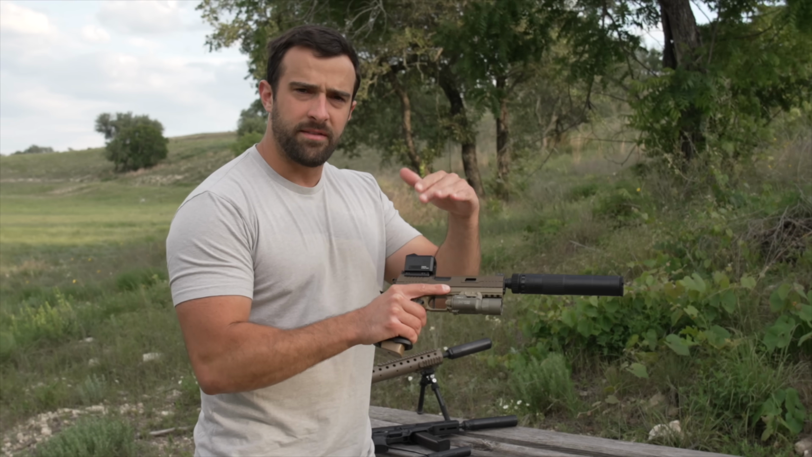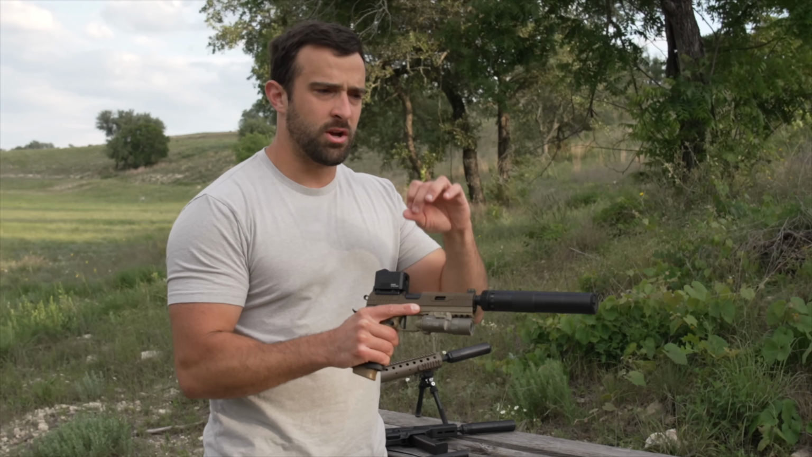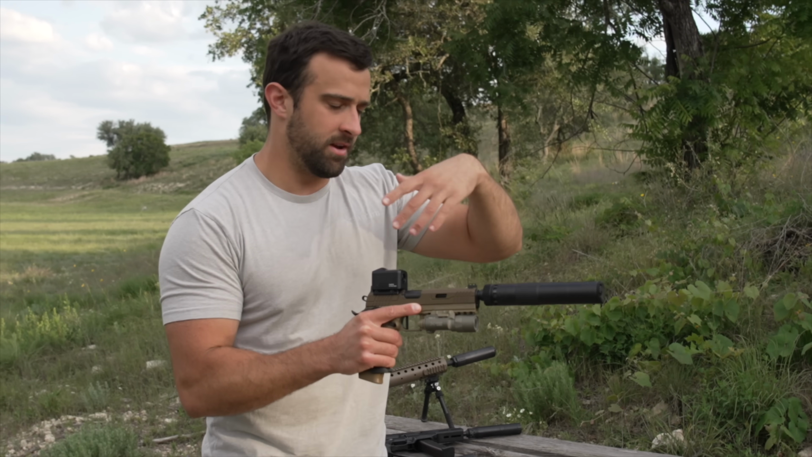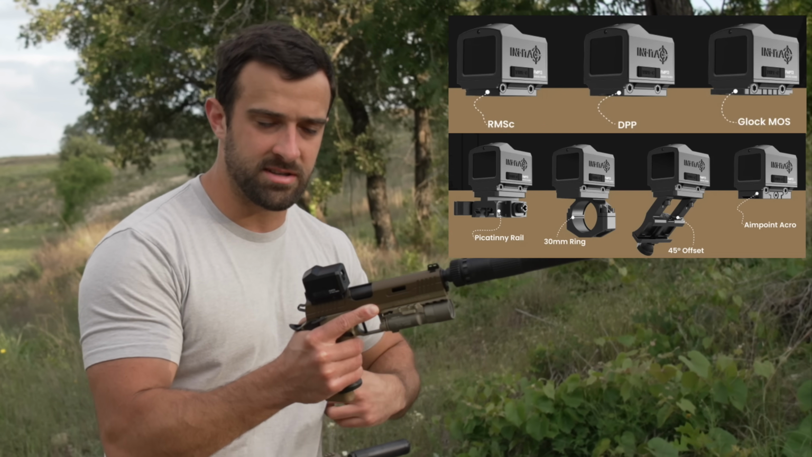They also have things like 45-degree cants, like I said. RMR is what it ships out with. And there's also piggyback stuff, so it could be on top of an LPVO. I'll screenshot their accessories here just so you can see their current list of accessories and ways to run it.